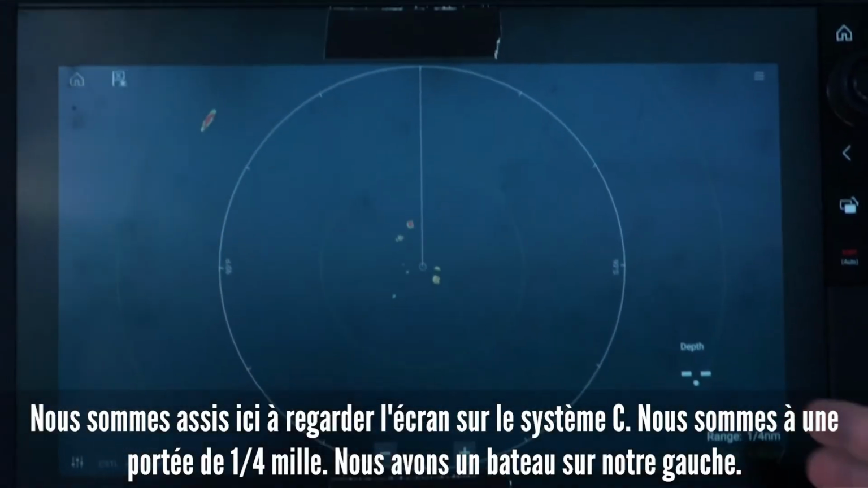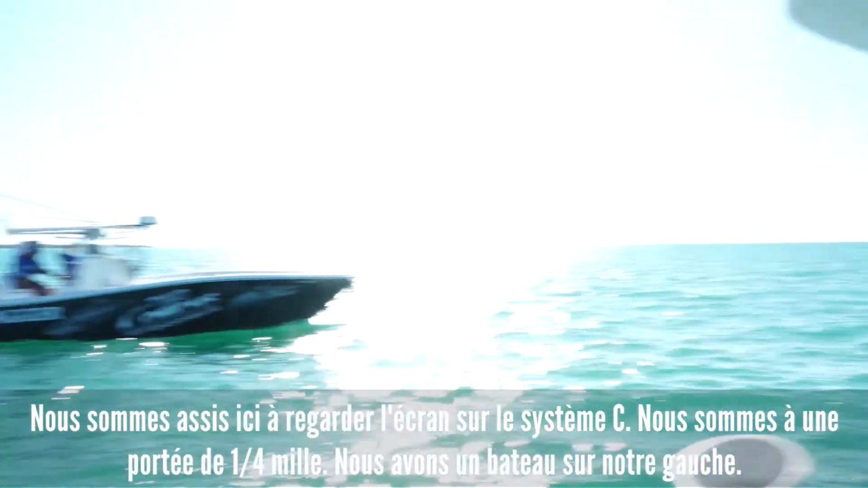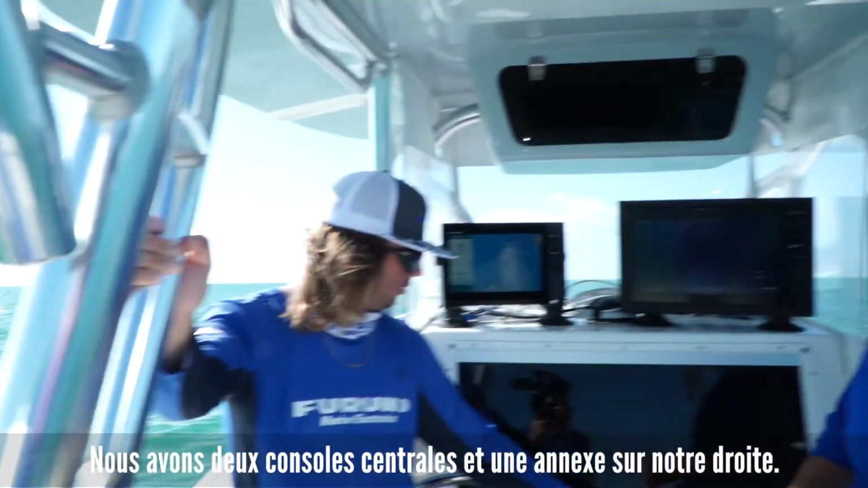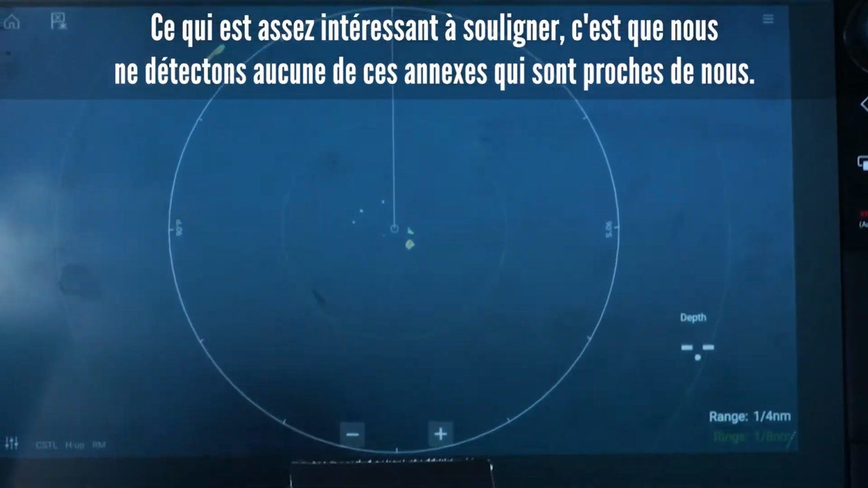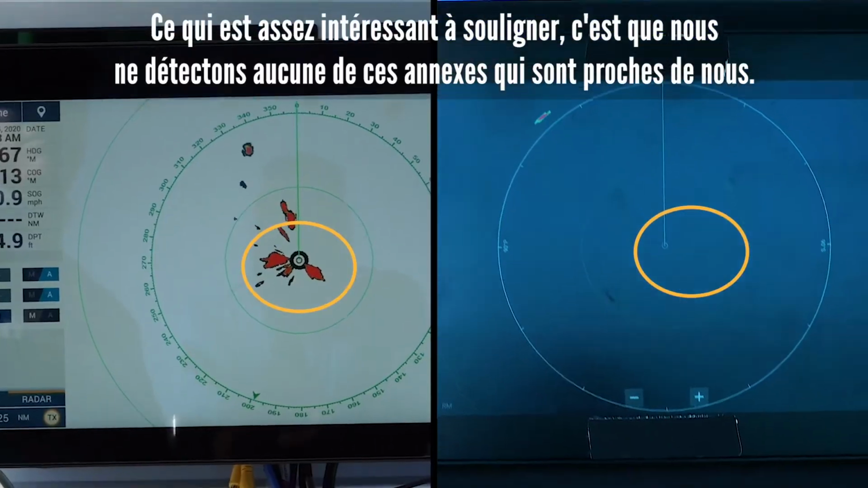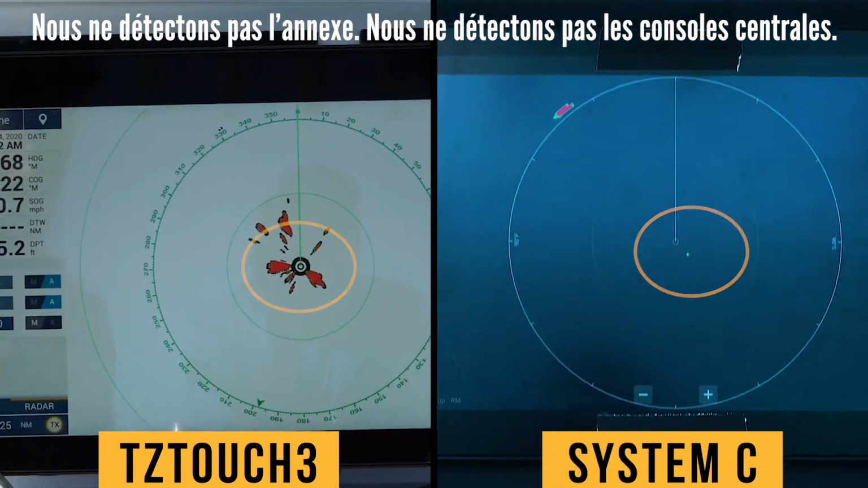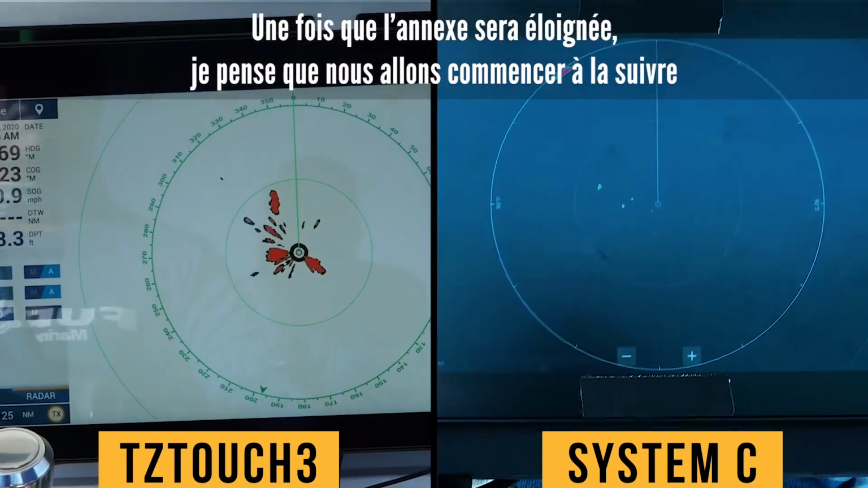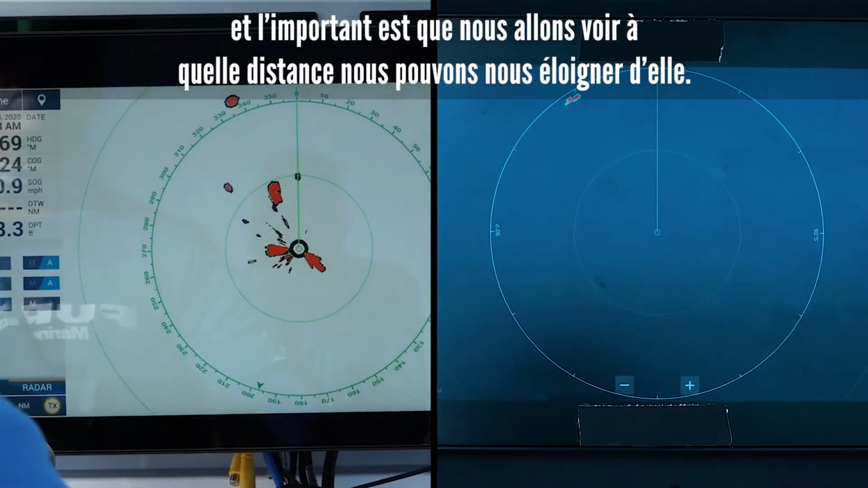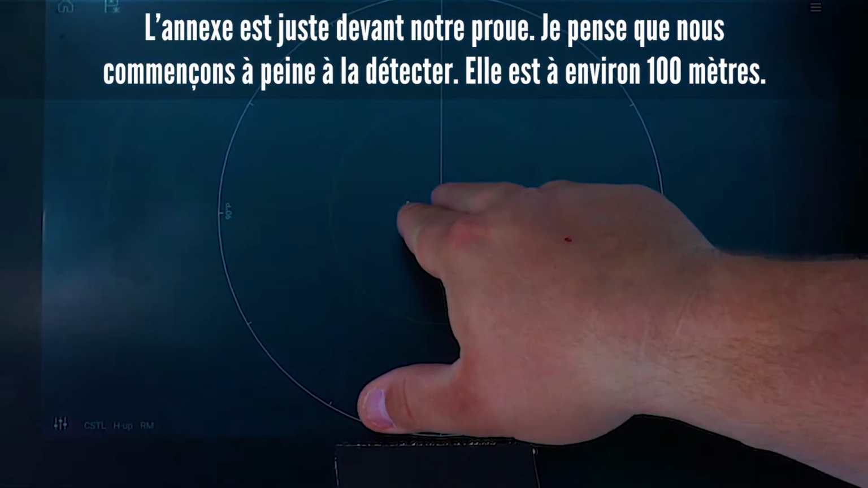We're sitting here looking at the screen on System C. We're at a 1/4 mile range. We've got 1 boat on our left. We've got 2 center consoles and a skiff on our right. What's kind of interesting to point out is we're not picking up any of those skiffs that are close to us. We're not picking up the skiff, and we're not picking up the center consoles. Once this skiff gets away from us, I think we're going to start tracking it. Like I said, we're going to see how far away we can get him. The skiff's right off our bow. I think we're starting to just pick him up.